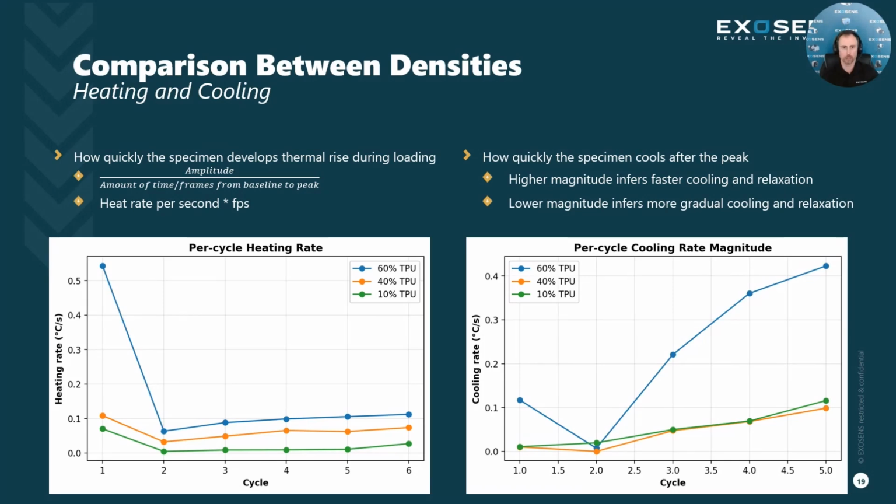In the last cycle, something worth noting here is that the 10% case actually has a larger magnitude than the 40% specimen, which means that even though it has a much smaller amplitude, the change between the baseline and the peak, it may have a stronger late cycle cooling than the 40% specimen.